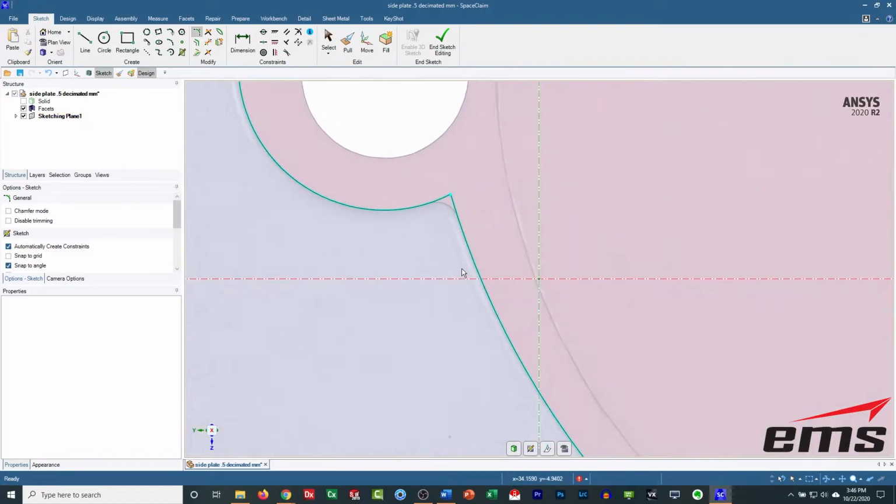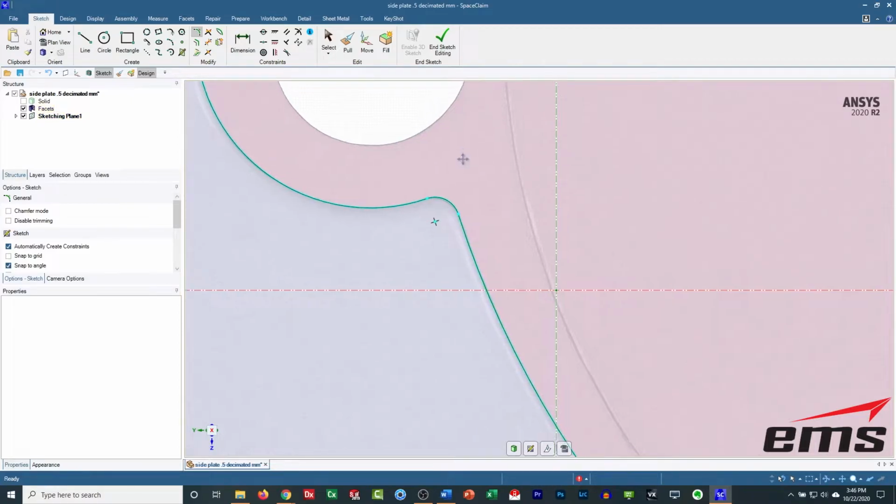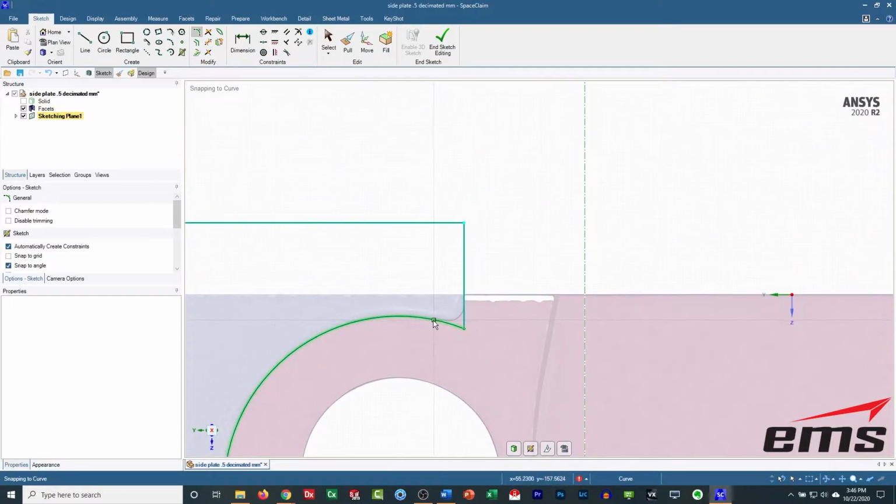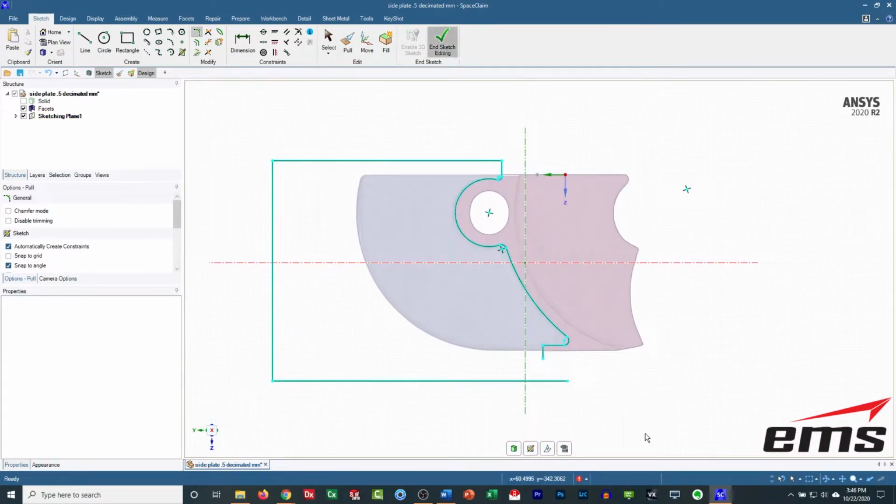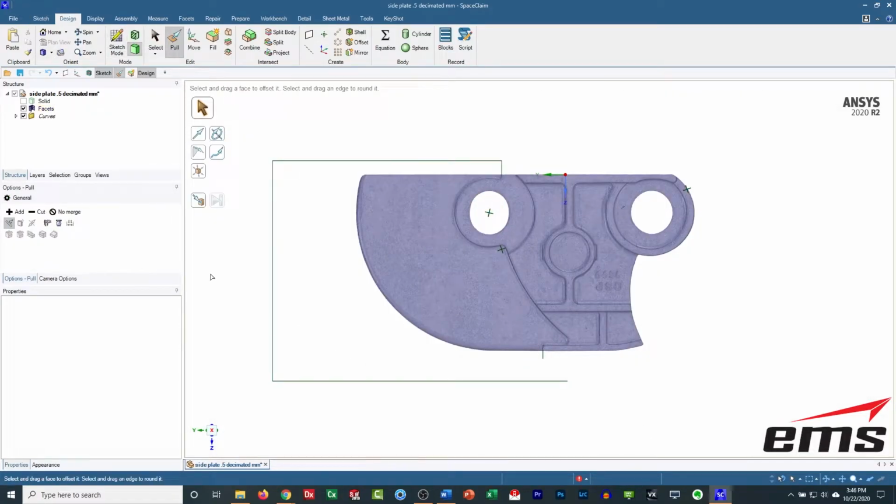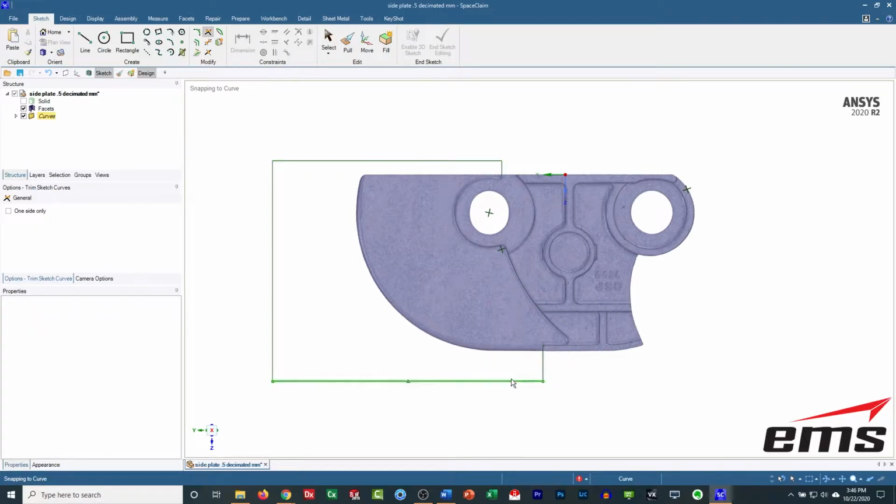Pretty standard stuff. But let's go ahead and fit at least the larger radiuses in here. We'll do these now. Okay. Looks good. We exit this. Oh, one more there. Need to close up. There we go.